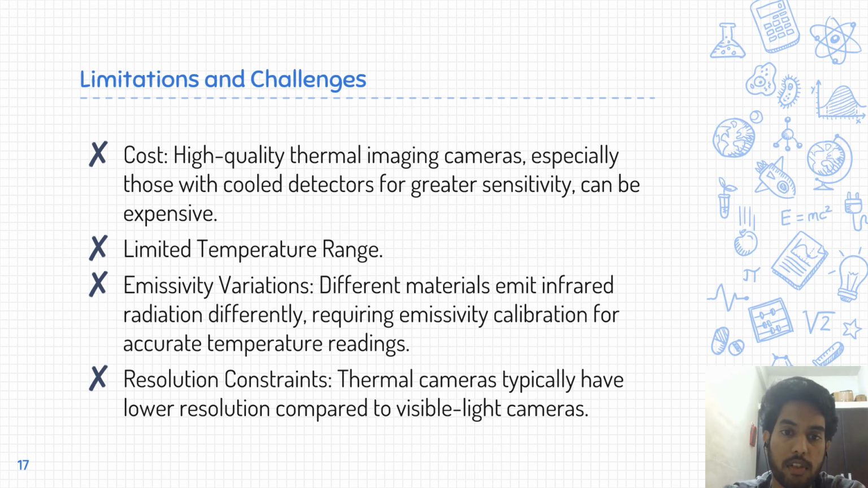The next point is that they have a limited temperature range. The third thing is the emissivity variations. If we have a thermal imaging camera, it is very obvious that we would use it to scan multiple items or multiple surfaces at a single time. But different materials emit infrared radiation differently. Therefore, there is a requirement for emissivity calibration for accurate temperature readings. Resolution constraints: thermal cameras typically have a lower resolution compared to visible light cameras. That is another limitation.